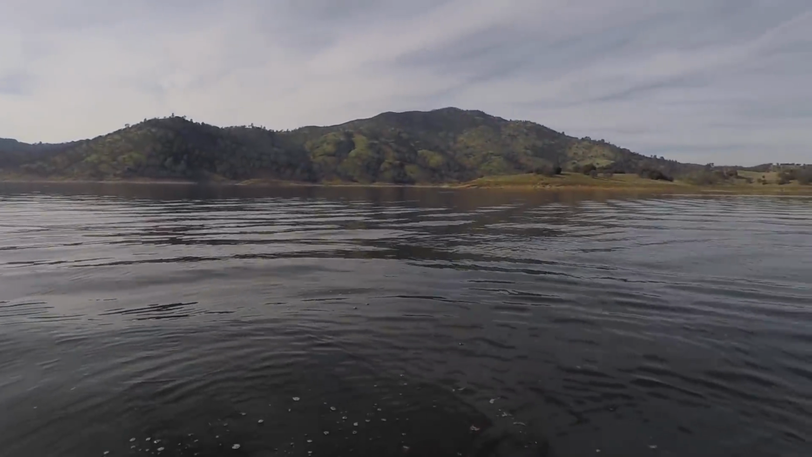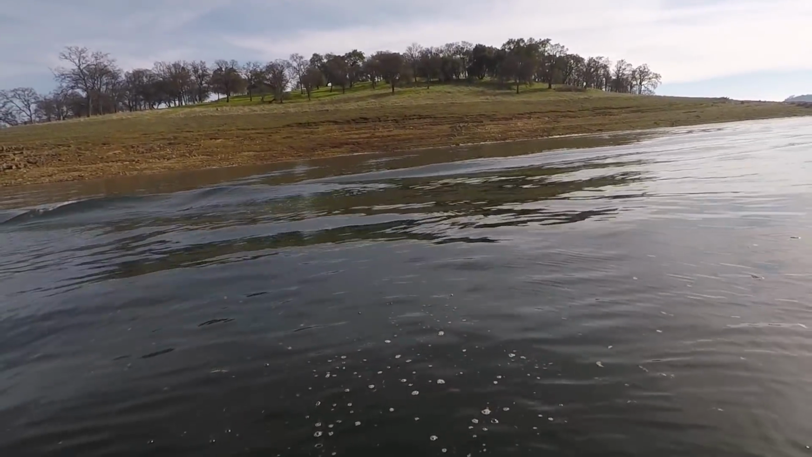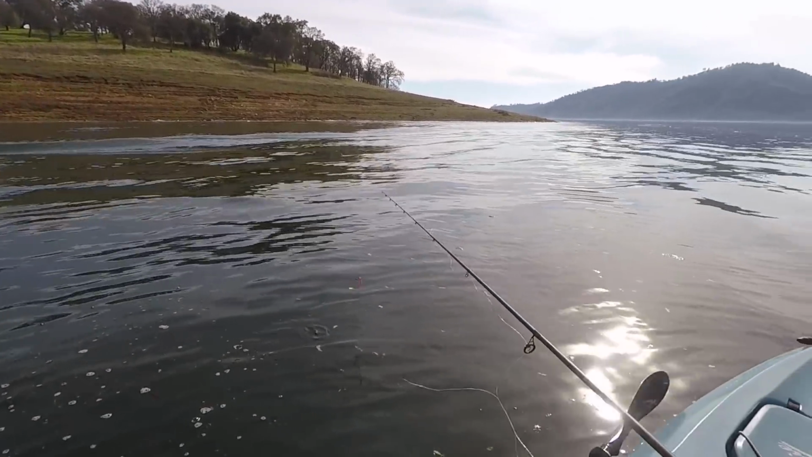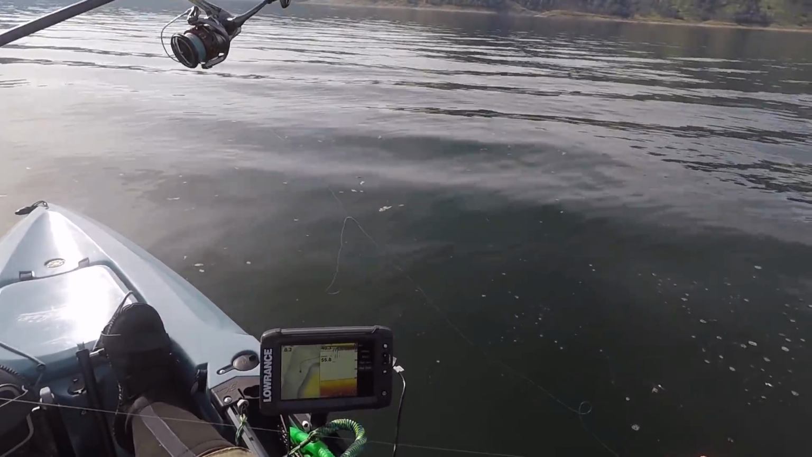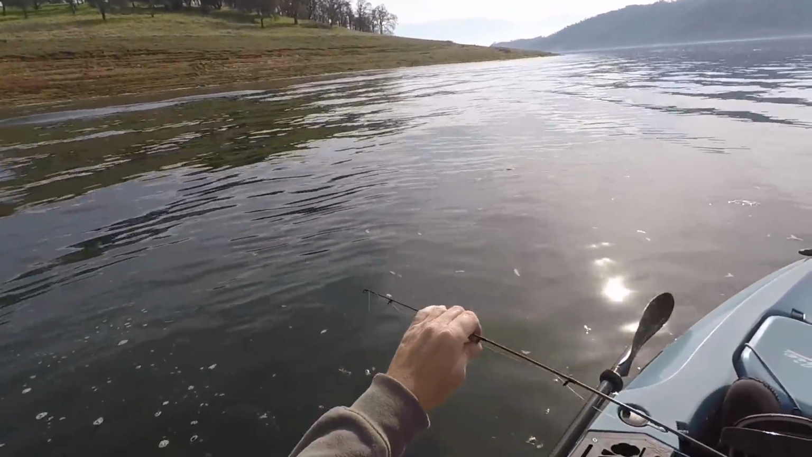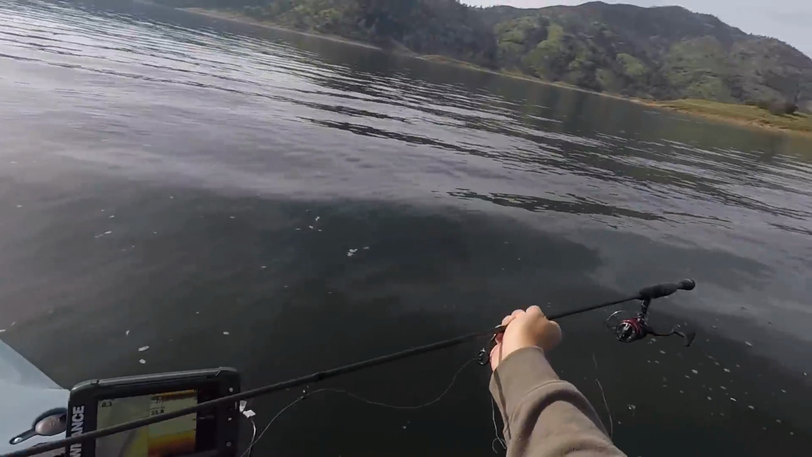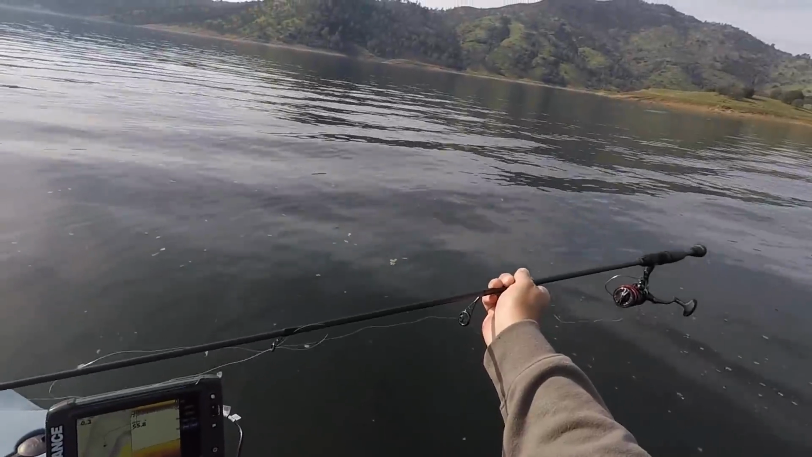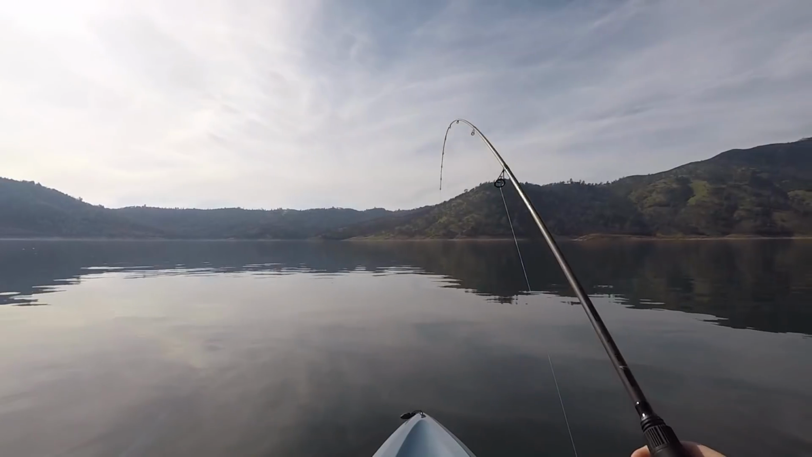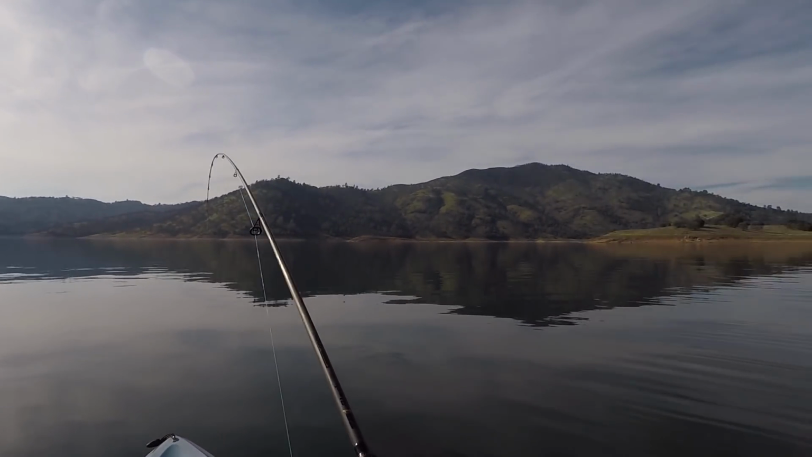So, that fish is not on anymore. That was an interesting wave, taking it sideways. Good test. I have some psycho knots. Oh, man. Gotta love fluoro.